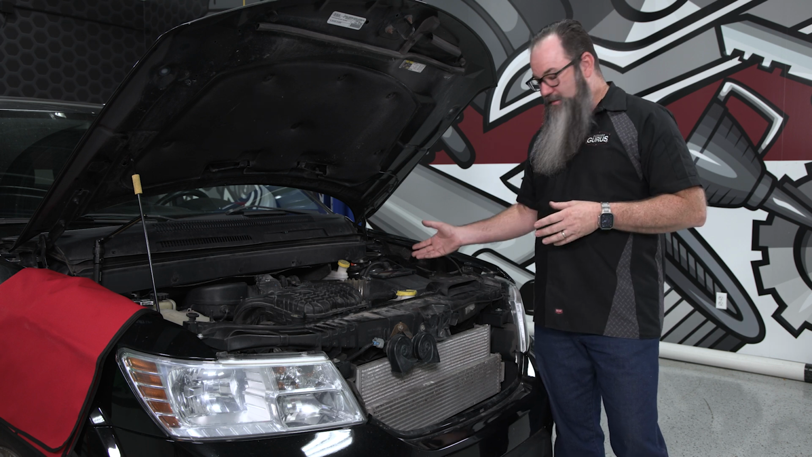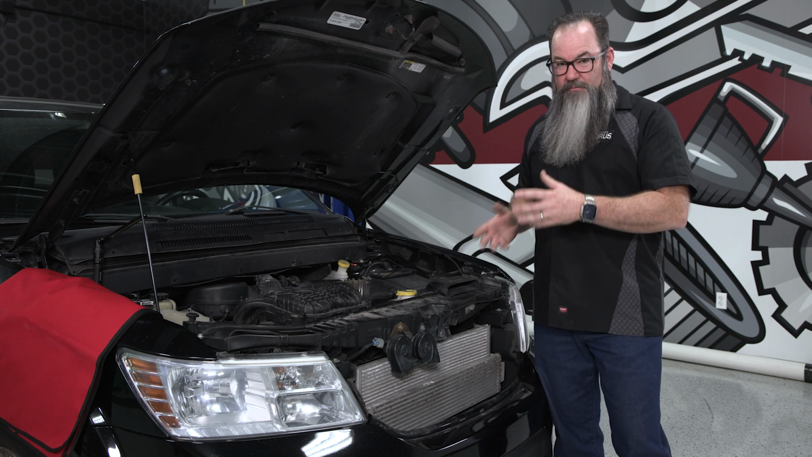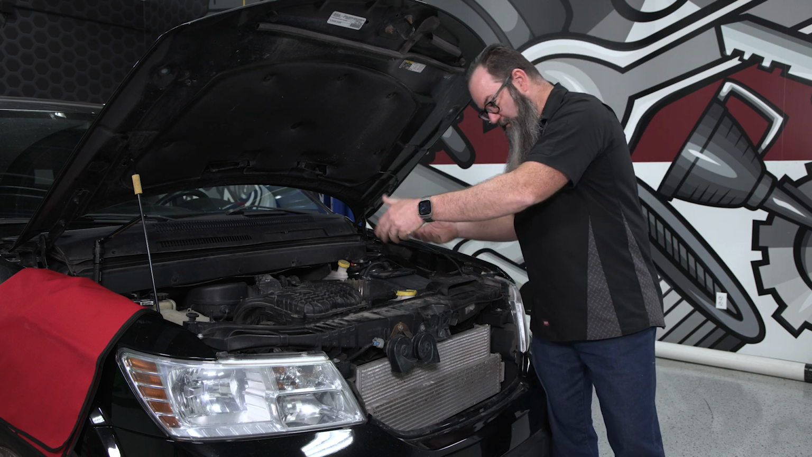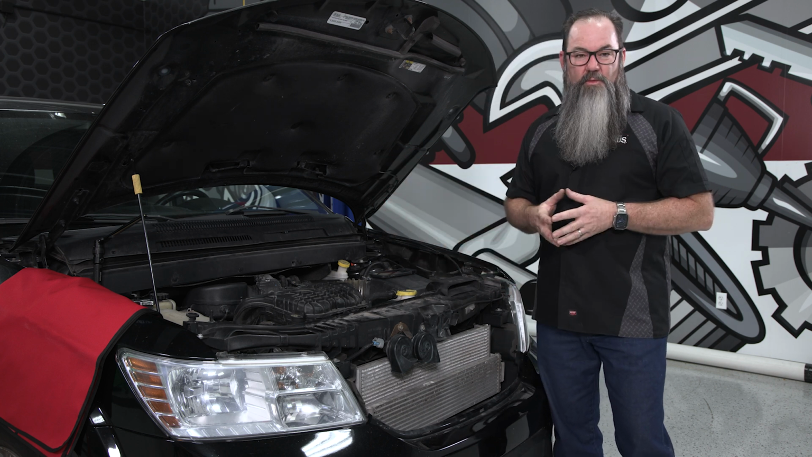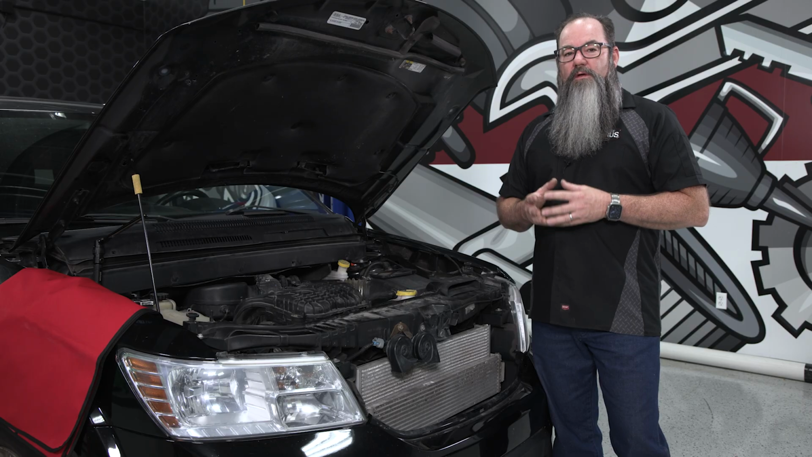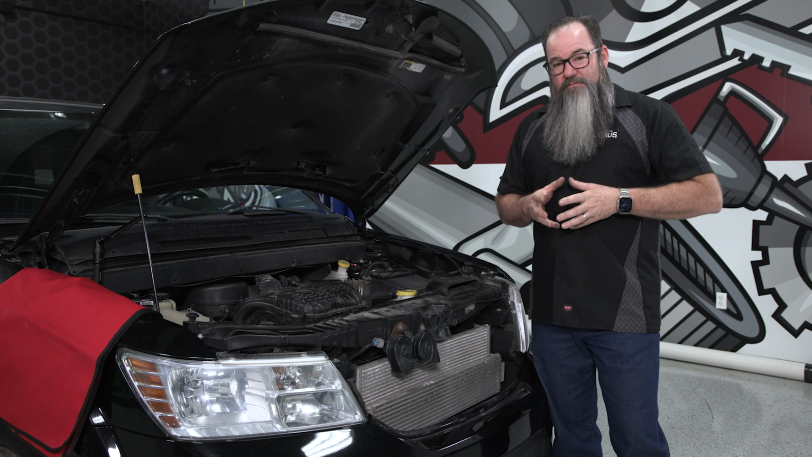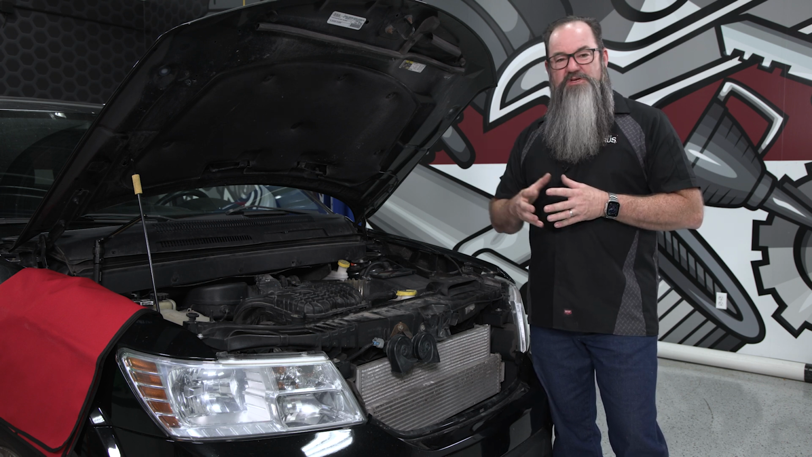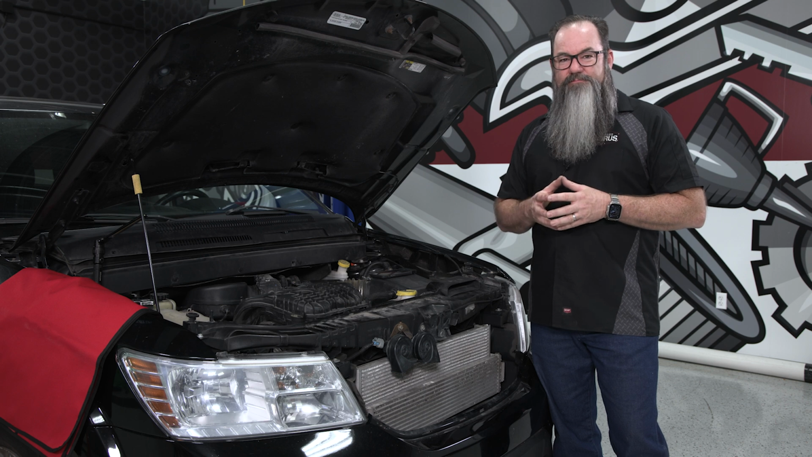Really easy to see with a thermal image camera, provided you can see the component, right? This radiator is a little bit more difficult to see. We may want to try to see it from the inside, and that would be difficult with the fan in the way. But with the condenser and the transmission cooler, they're really easy to get to right here. So let me cut to a video, and we'll talk through the transition as we go through it.